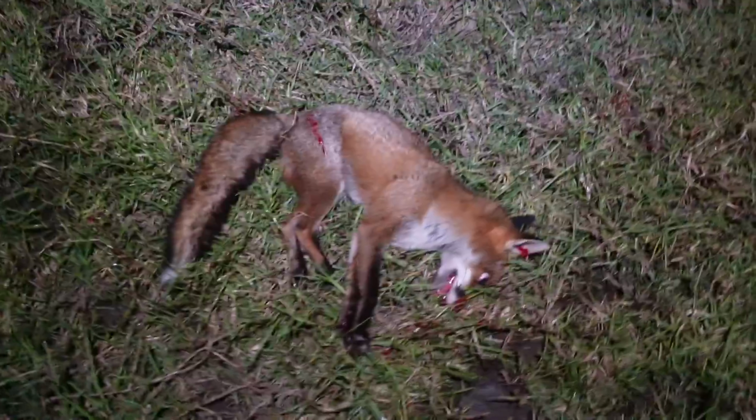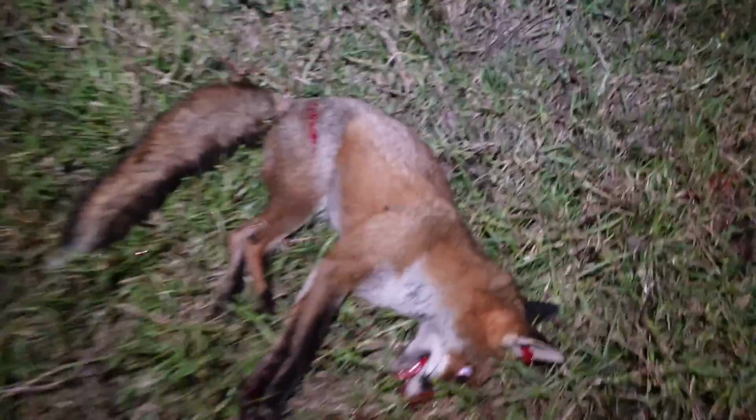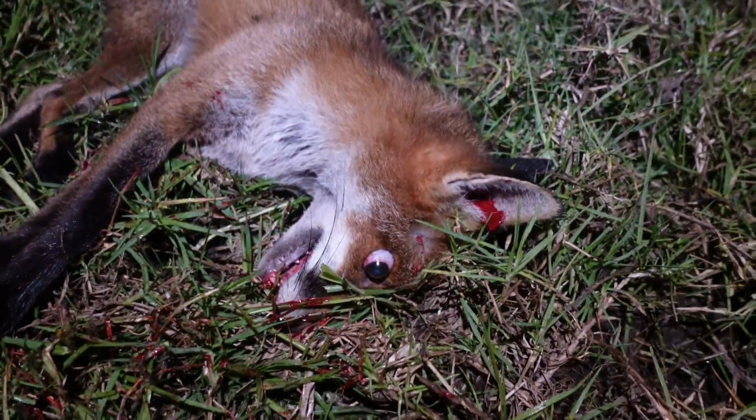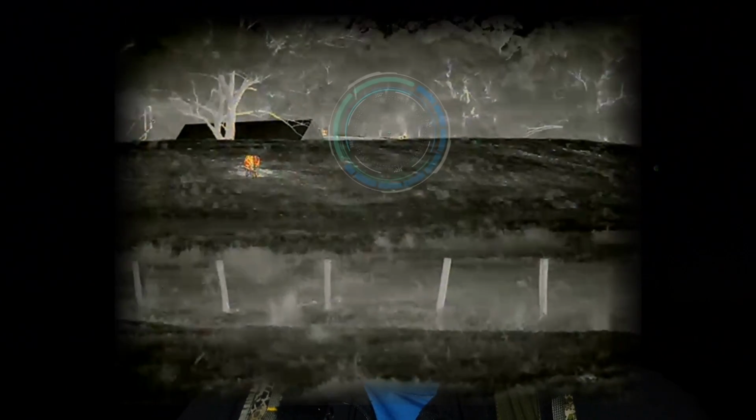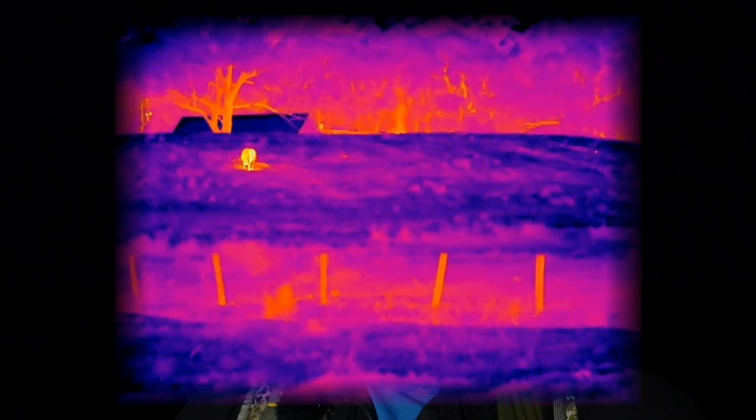Reasonable lump of a vixen, didn't hit her too bad. A little 17 HMR from about 75 metres. That's pretty cool. Up behind me here you can see those house lights, they've got a fire on in there, and in the thermal you can see all the little wispy lines rising up as the heat comes out the chimney. So I haven't seen that before in the thermal. It's certainly something different to see.